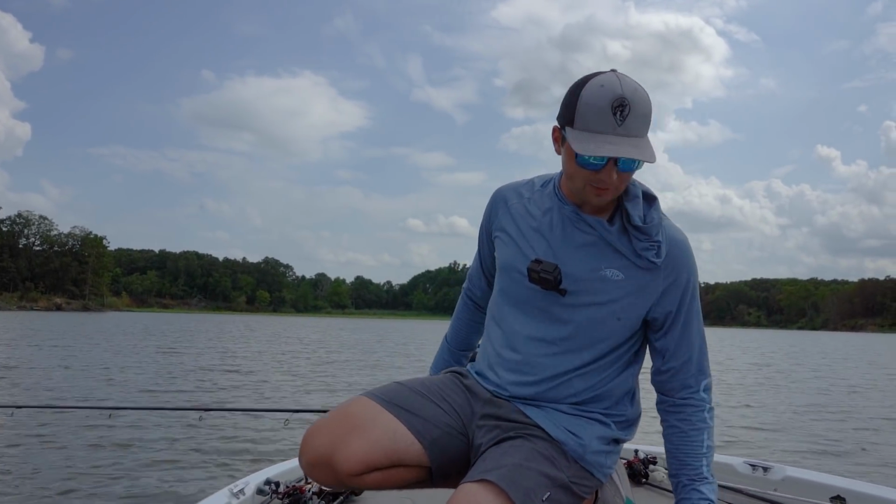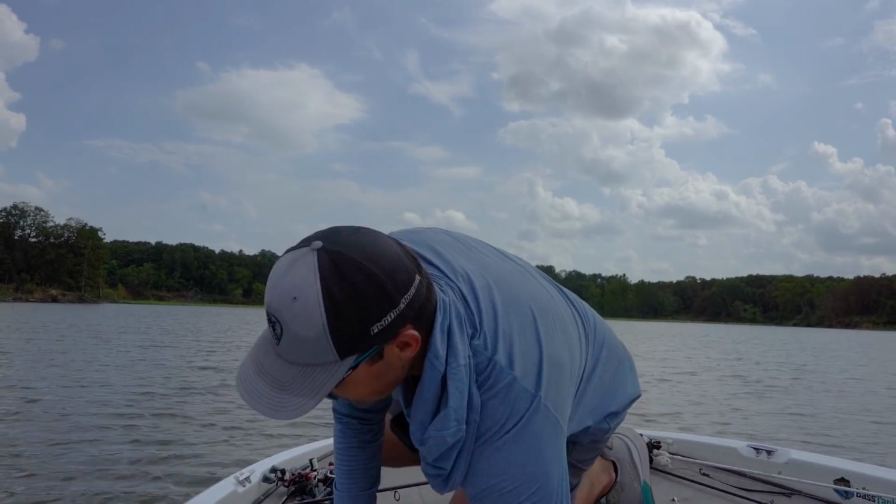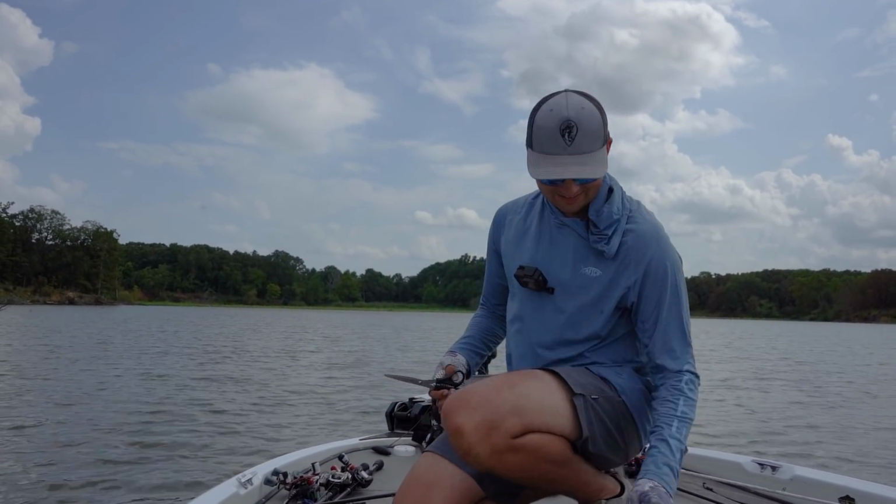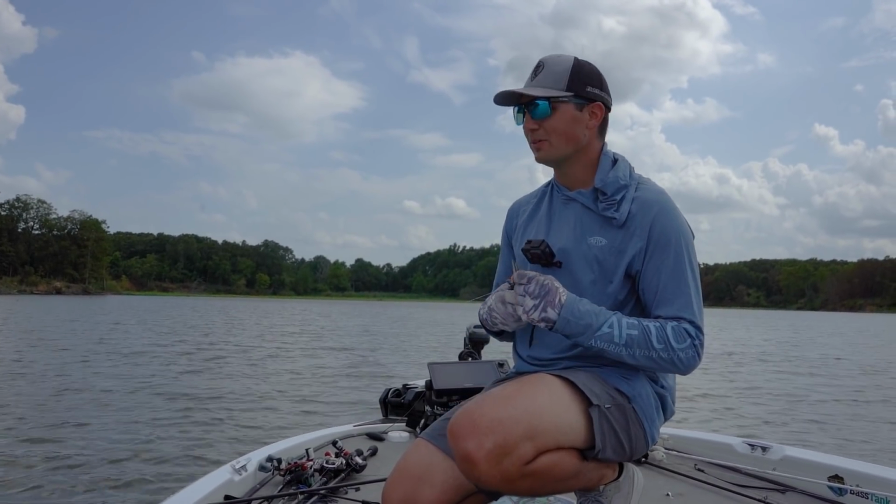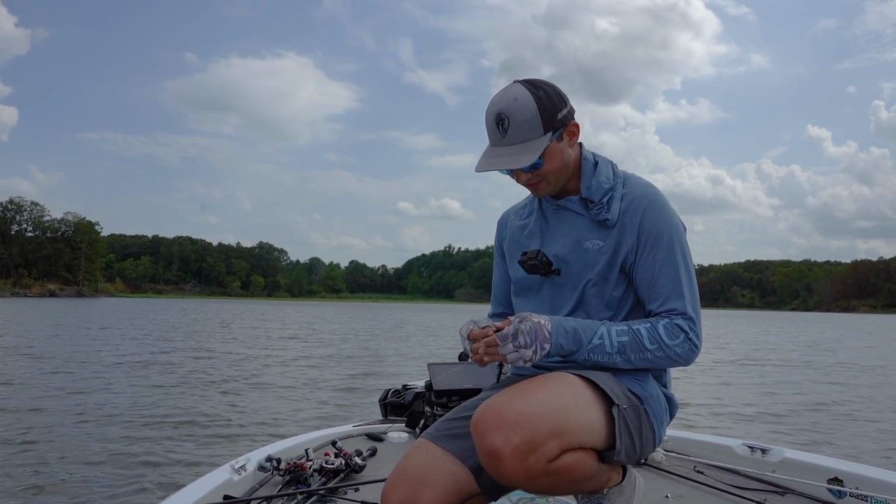Got to retie here, but if we can pull out a couple more 2.5 pounders off this spot, there's a chance that maybe a little 5 pounder might show up here. There could be a big one. So we're just gonna keep after it and see if old Big shows up.